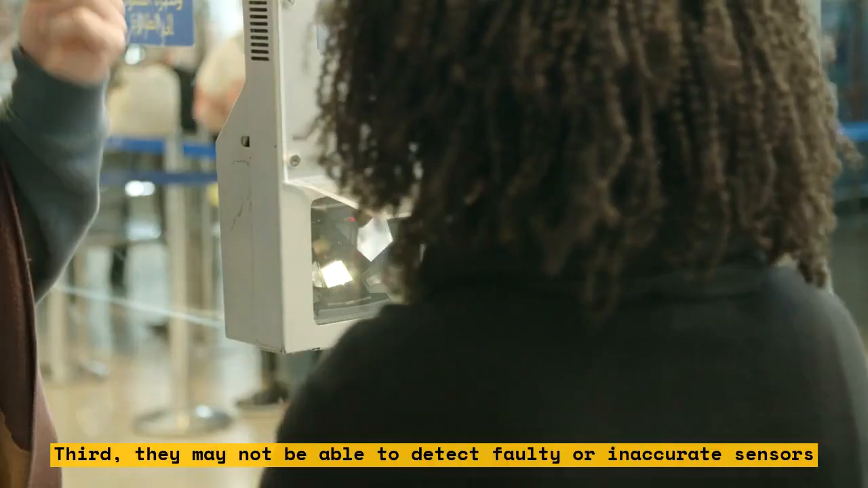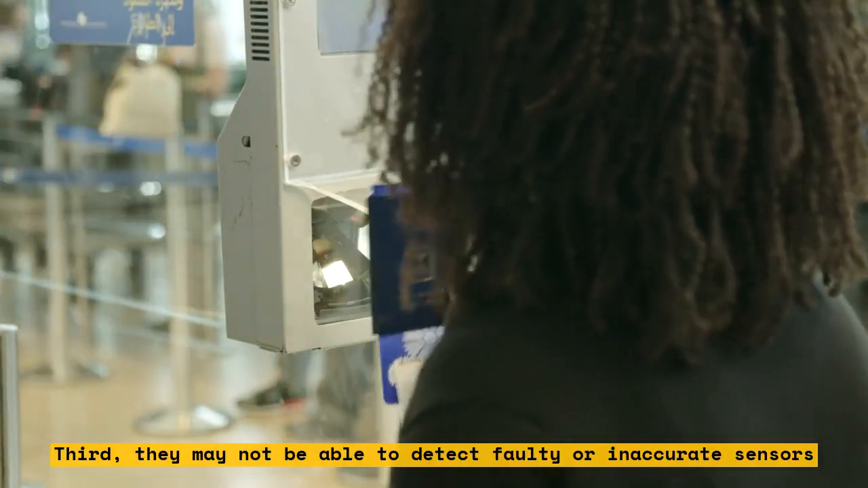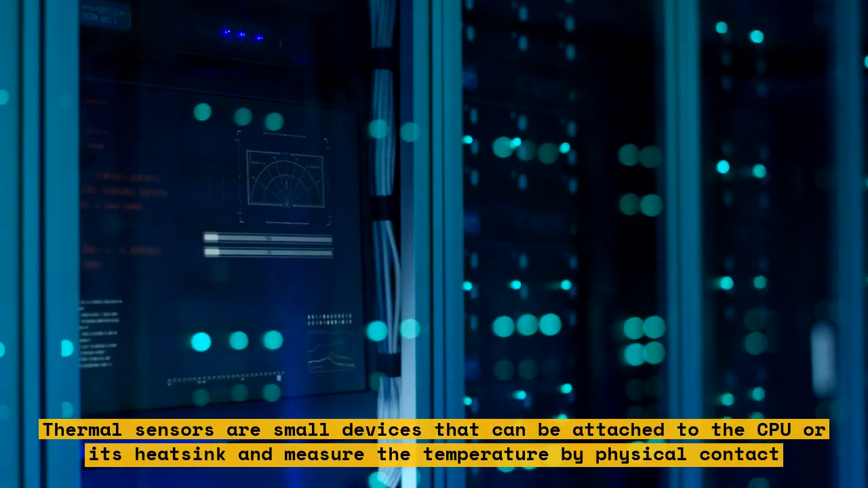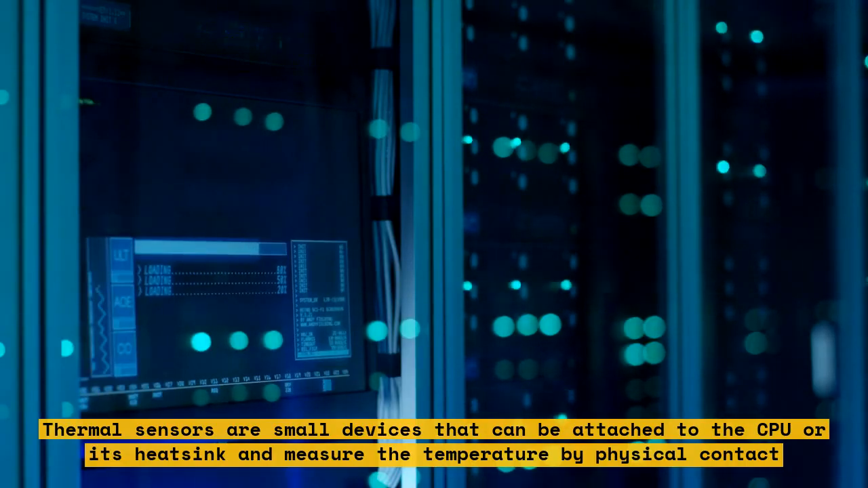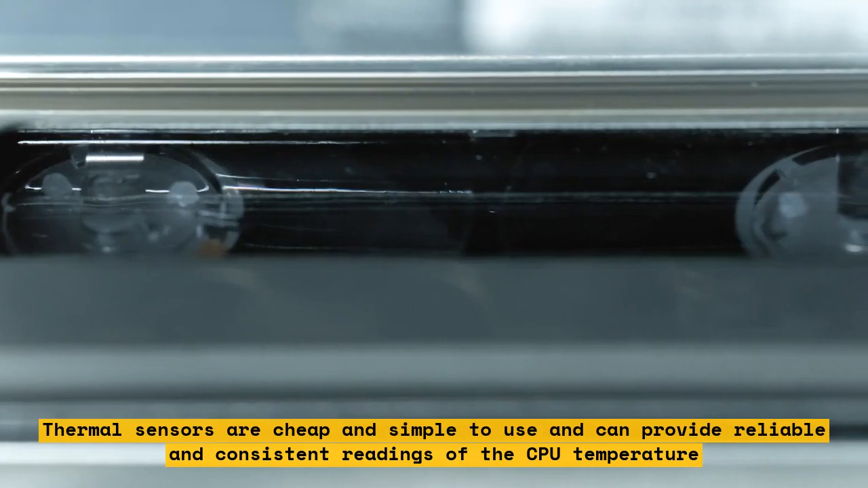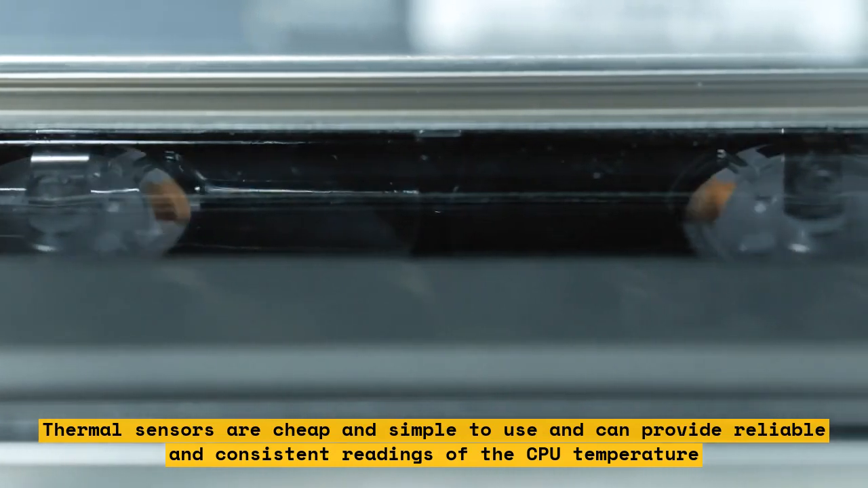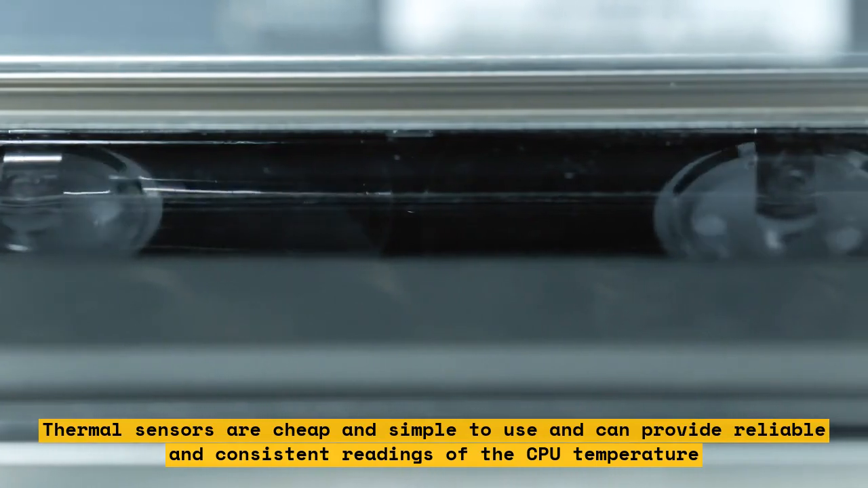Thermal sensors are small devices that can be attached to the CPU or its heatsink and measure the temperature by physical contact. Thermal sensors are cheap and simple to use and can provide reliable and consistent readings of the CPU temperature. Thermal sensors can also be connected to fans or alarms to control or warn about overheating.